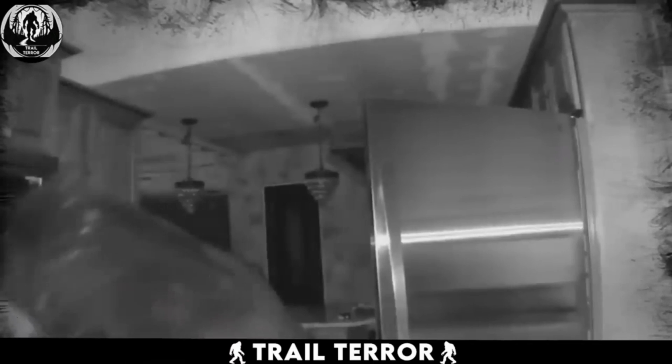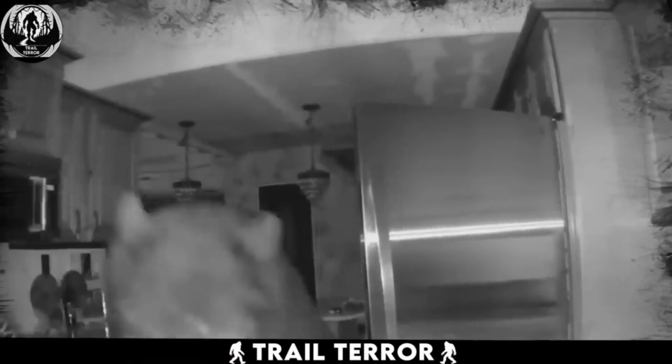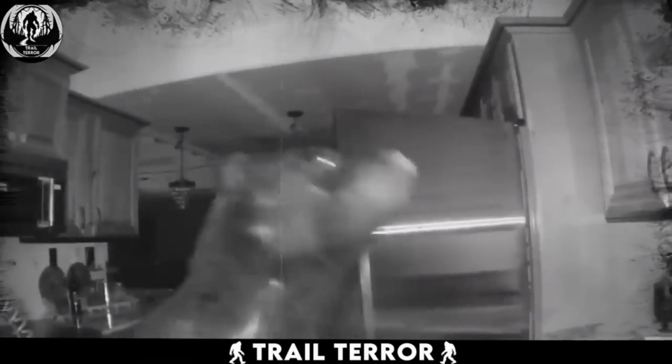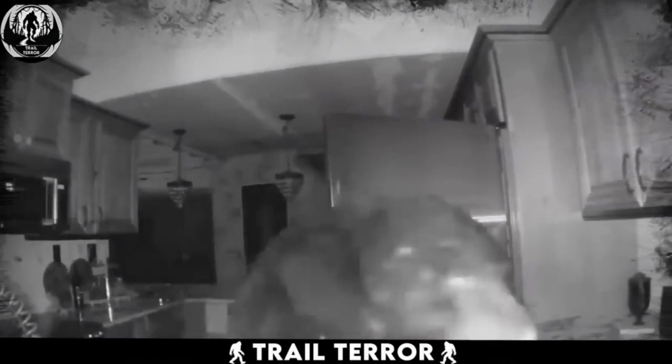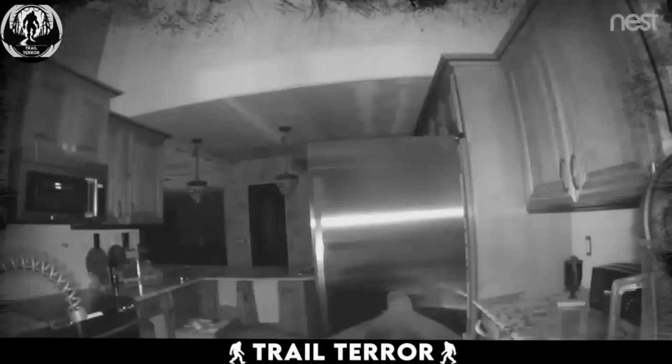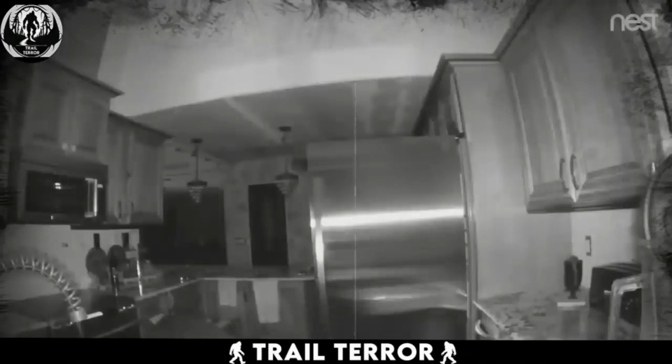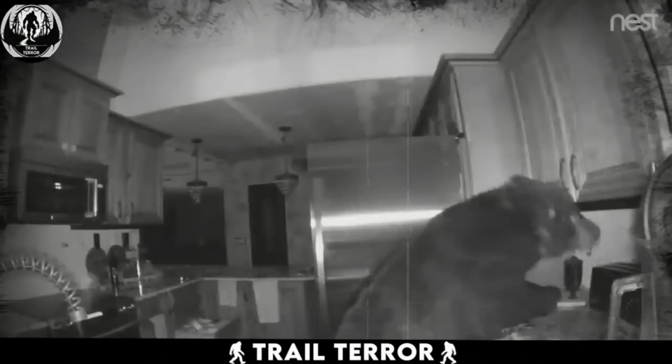This footage of a bear exploring a kitchen is both fascinating and unnerving. The ease with which the bear navigates the human space, searching for food, is a stark reminder of the adaptability and intelligence of wildlife. I would be terrified to wake up with a bear inside my kitchen during the night.